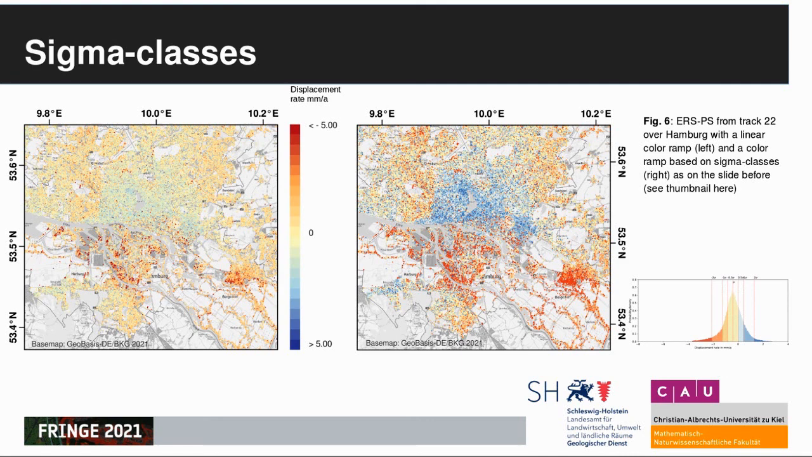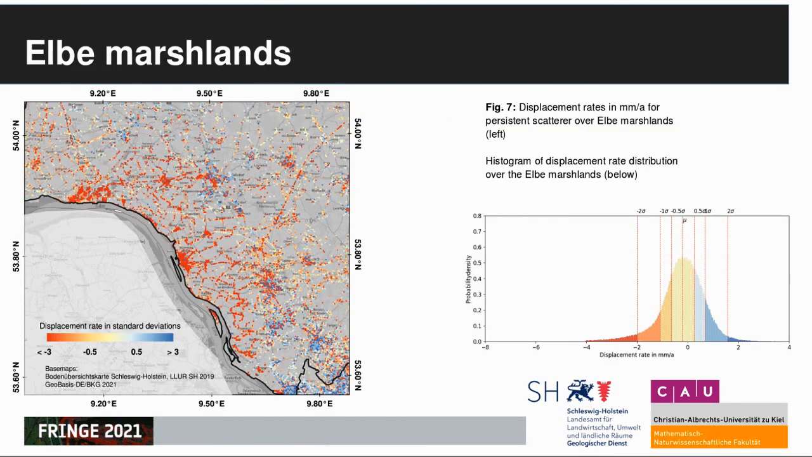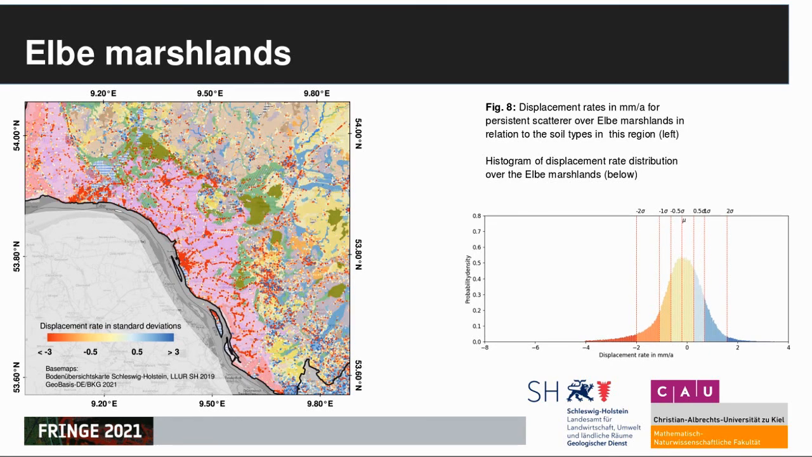With this, furthermore, we could identify the Reitbrook cavern in the southwest of Hamburg. And on top of that, we clearly identify today the Elbe marshlands along the Elbe River, and as you can see in comparison to a soil type map, the distribution along the sigma classes nearly perfectly depicts the pink marshland soil along the river.